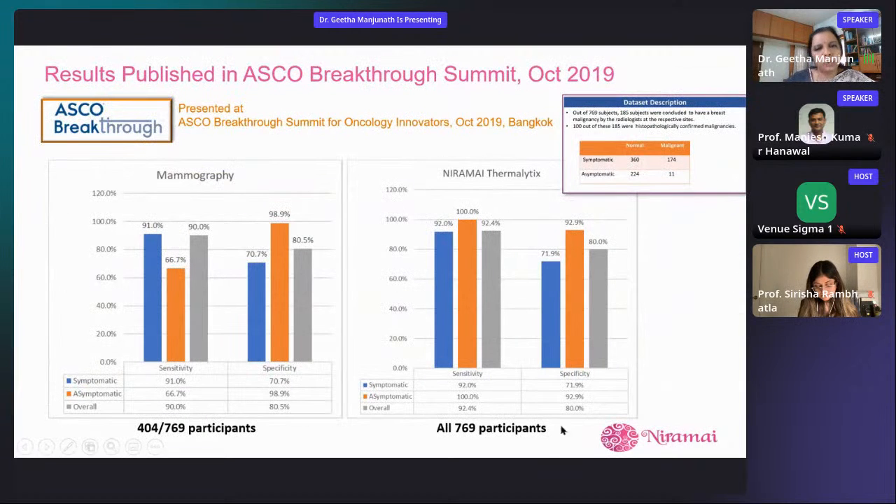So when you compare with mammography, you will see that this 100% is actually 67%. This is the test that is recommended for breast screening today all over the world. Sometimes people may say it's hard to believe, so we've done several studies after this. And in almost all of them, we've got very good results, much more sensitivity than mammography and similar specificity.